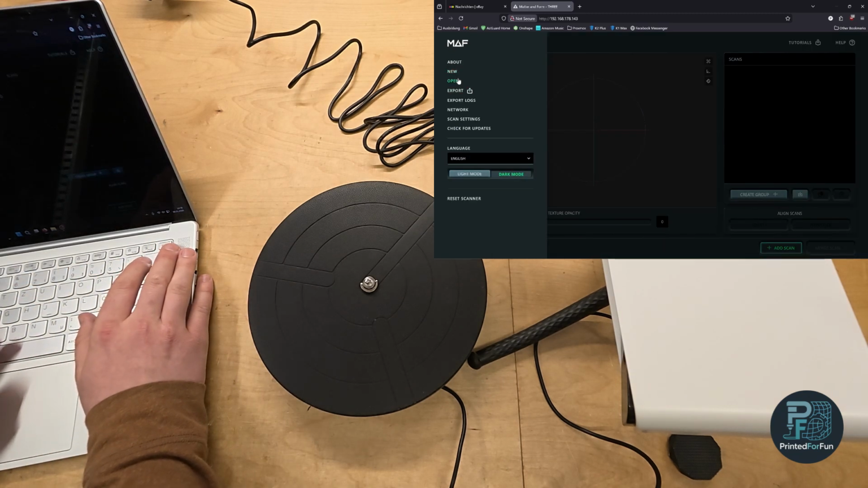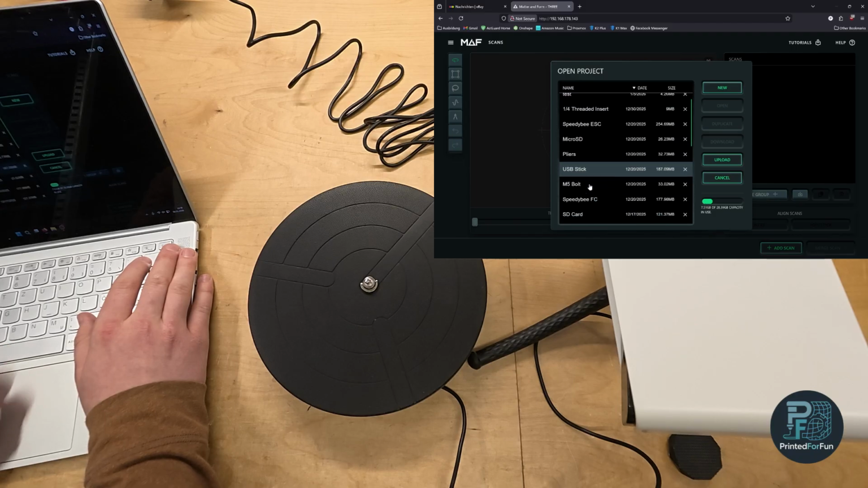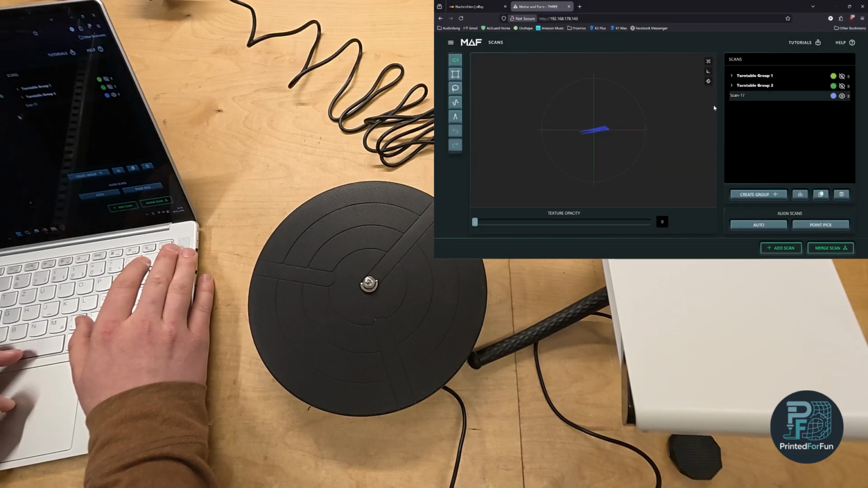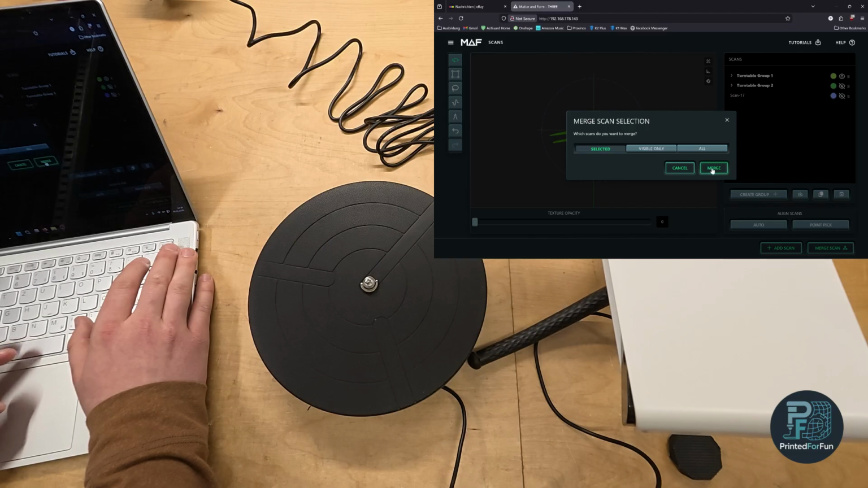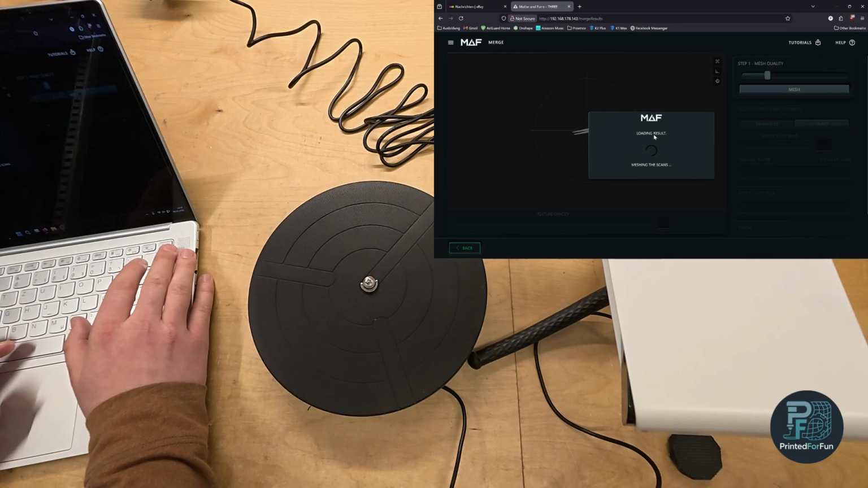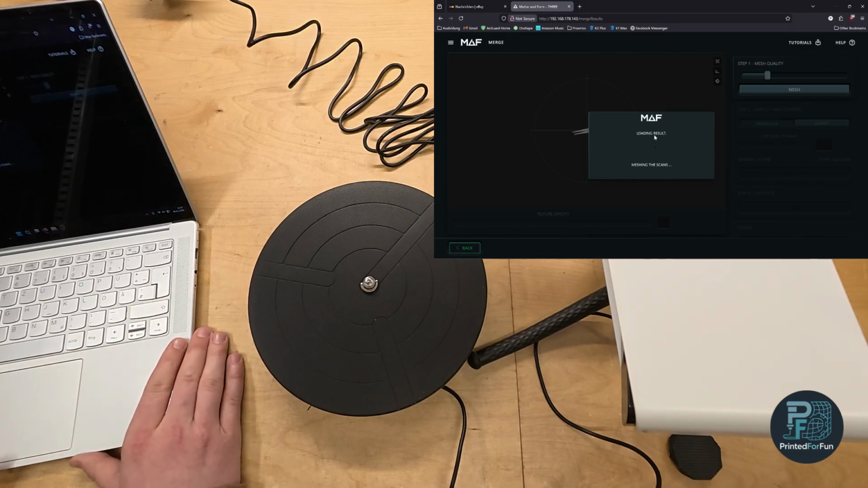If we now look at one of the scans, the plier scan, or it's actually tweezers, I chose the wrong word, let's quickly create a new mesh from it. Now let's create a low quality mesh quickly. This won't take very long.